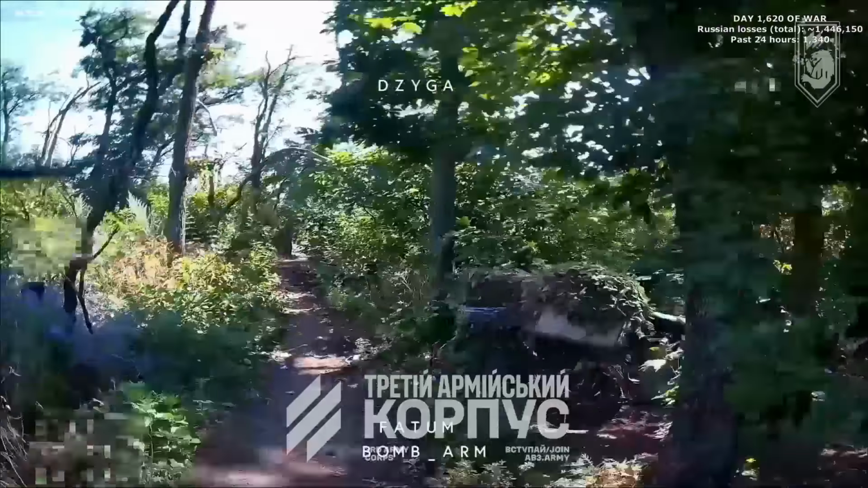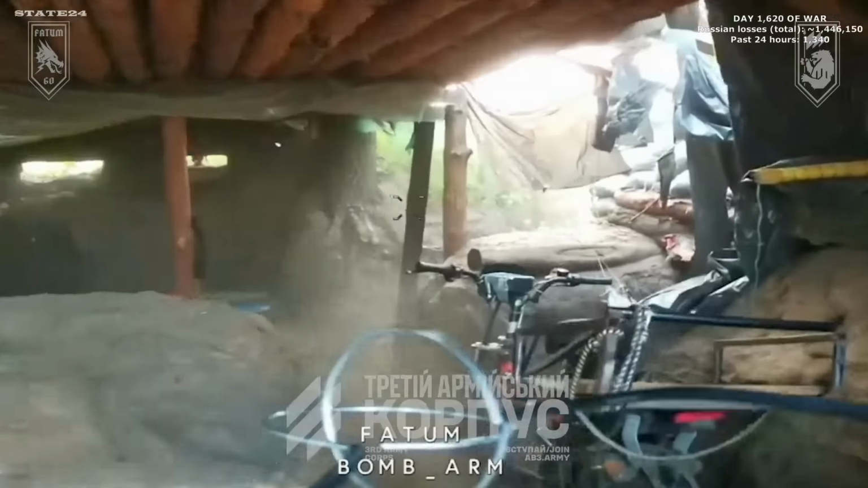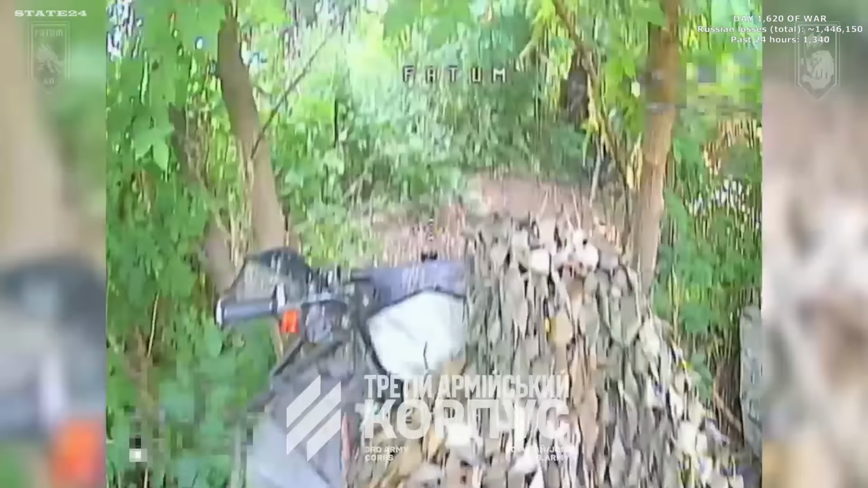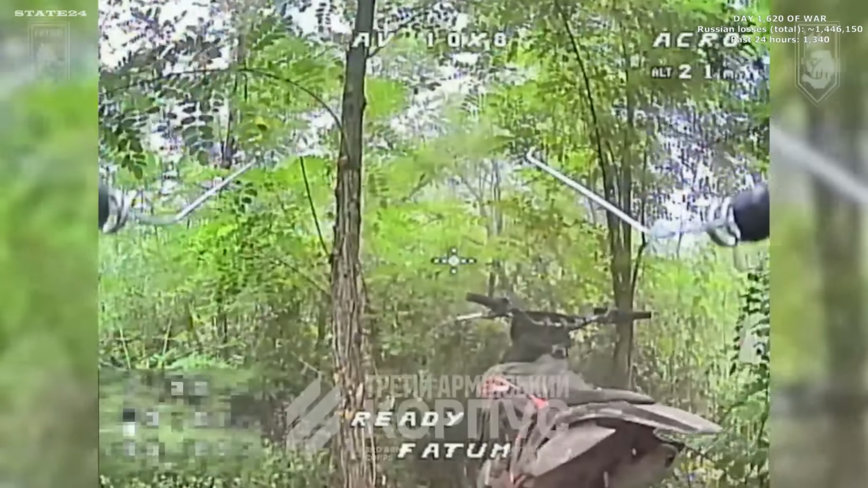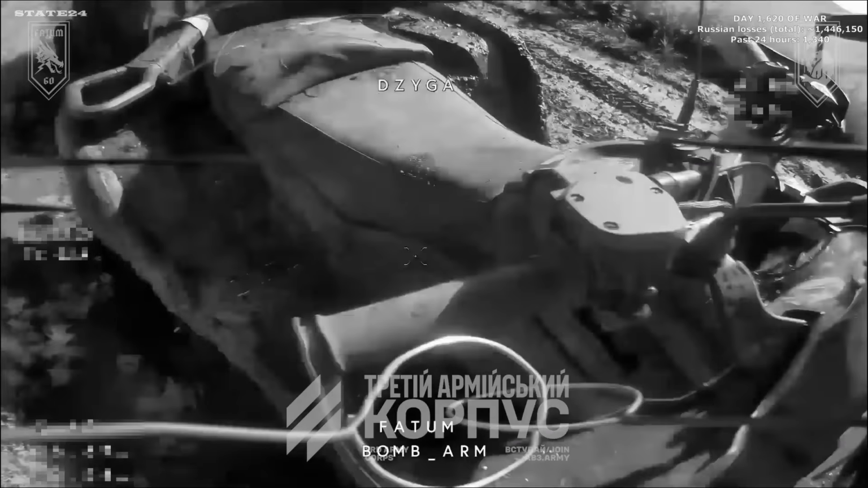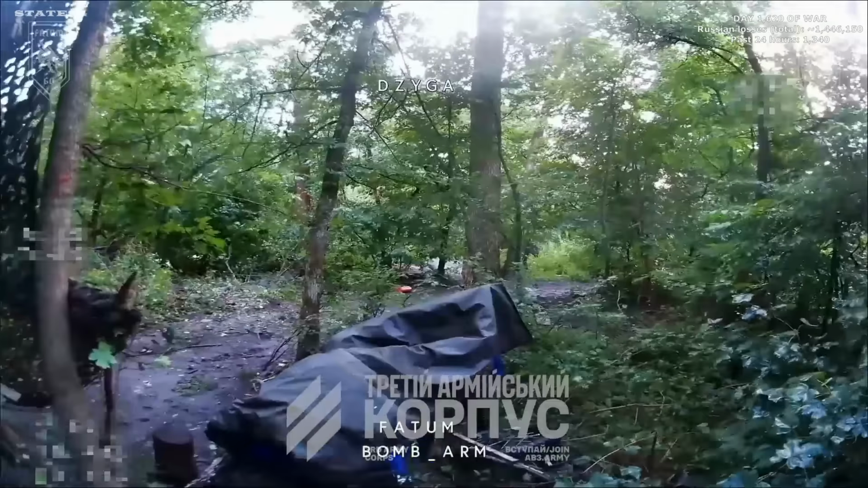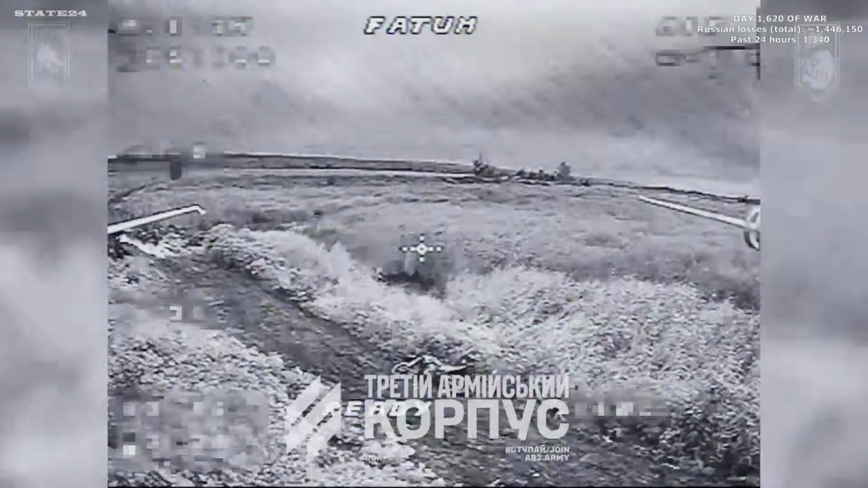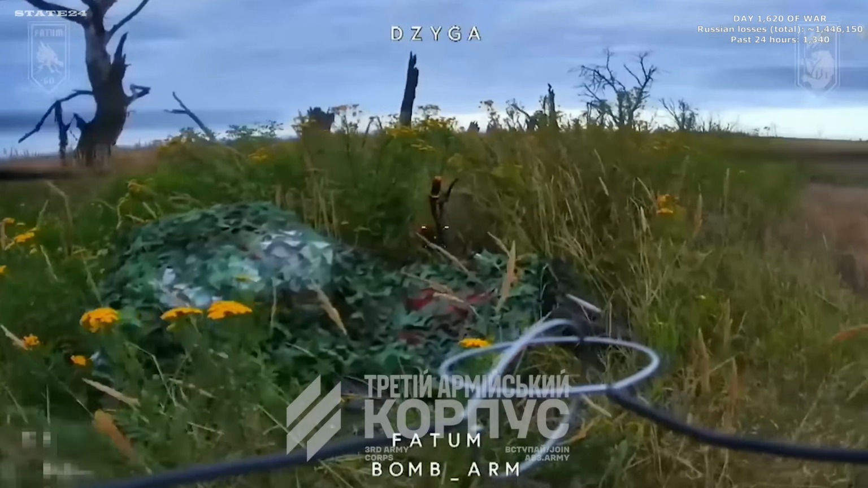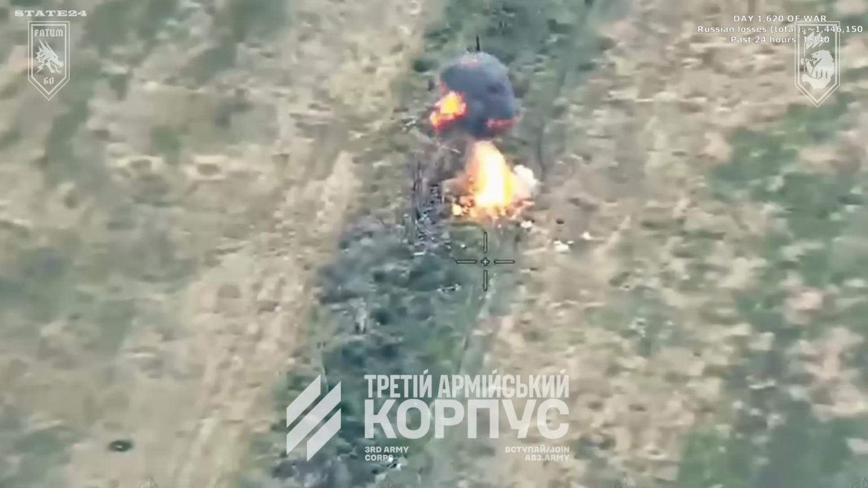Ukraine's FADEM unit, working through another batch of Russian motorcycles. Vehicles left without meaningful protection in open positions across the sector. What keeps appearing in this footage is how exposed Russian transport remains. Bikes parked without cover, moved without drone awareness, operated as if the airspace above isn't being watched. Every motorcycle gone here is one less way for Russian forces to move quickly on this front, and the supply of working transport is running out faster than it's being replaced.